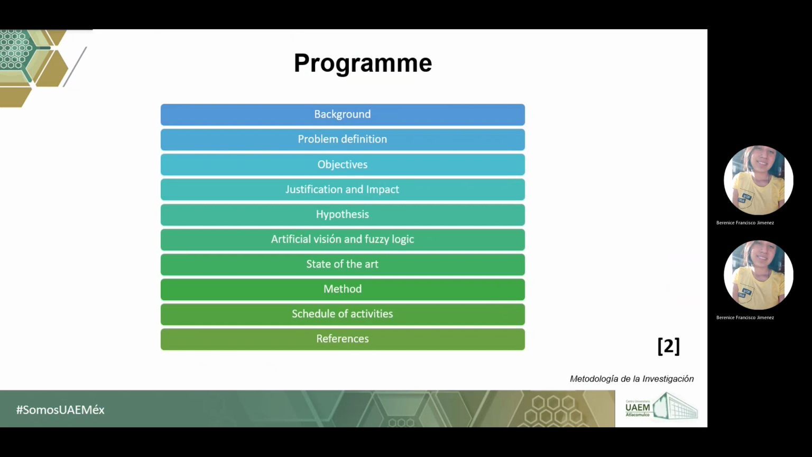The topics to be addressed in the presentation are background, problem definition, objectives, justification and impact, hypothesis, artificial vision and fuzzy logic, state of the art, method, students and activities, and references.